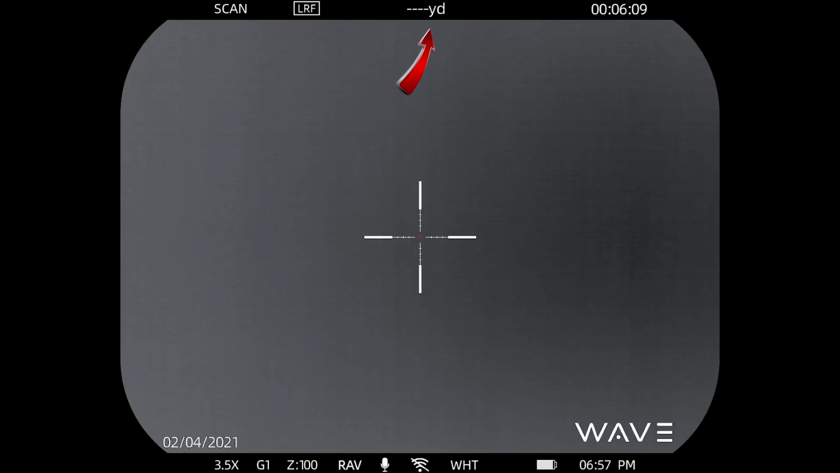Now, if you give it a long press, you'll go over to ballistic mode. In ballistic mode, the laser will activate until a target is registered. Think of it as like a single pulse or a single emission with the laser.